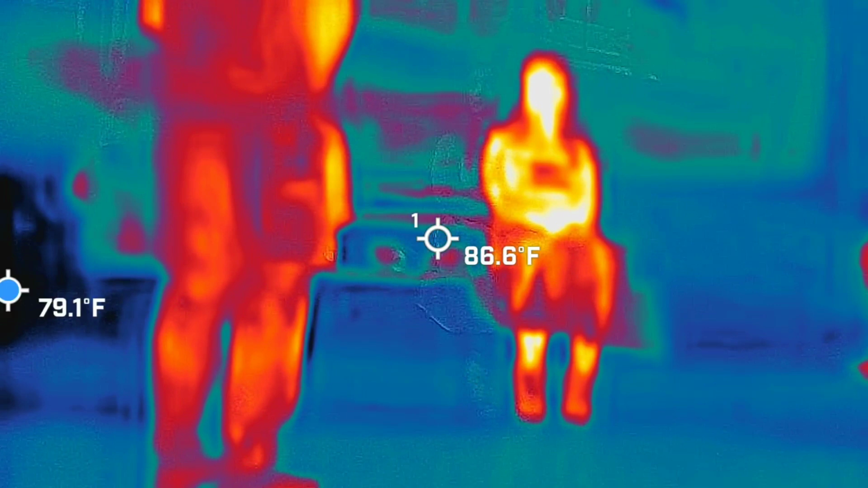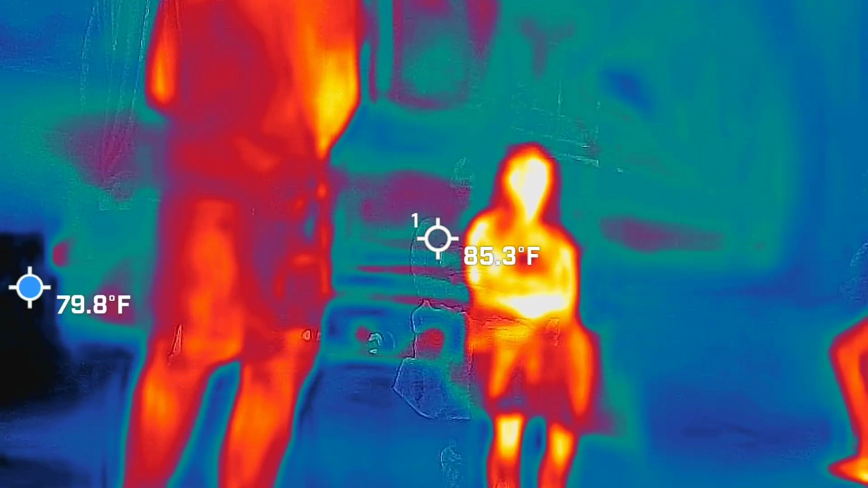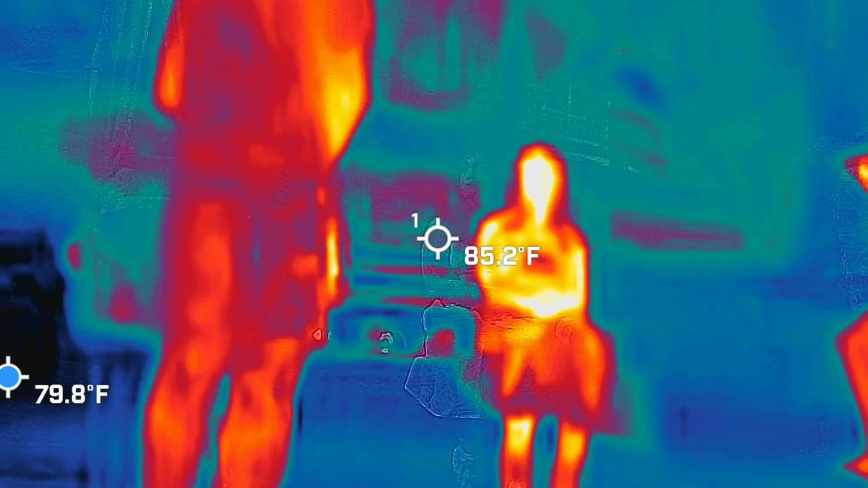I'm only going to keep you on it for 10 minutes, just so you know. It might not feel like 10 minutes. Some people say that it feels way longer than that. Most people say that it feels like 1 to 3 minutes. So kind of keep that in mind.